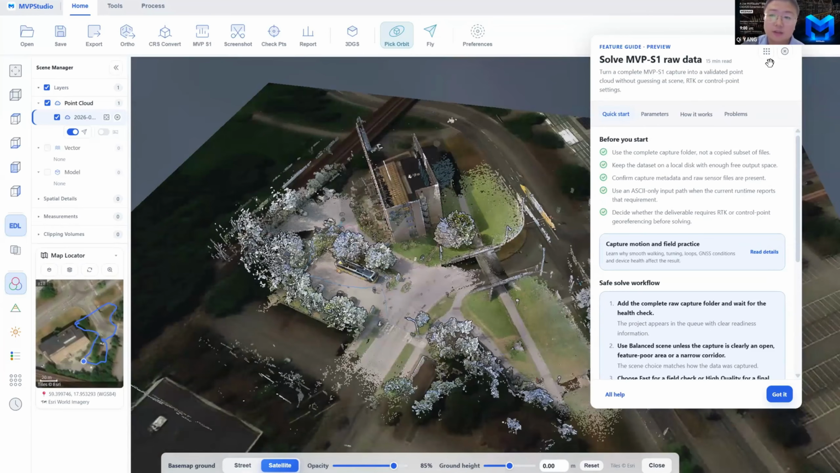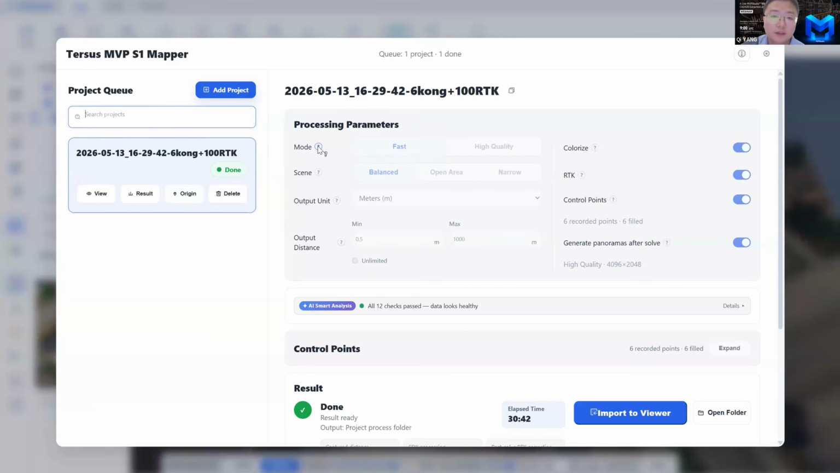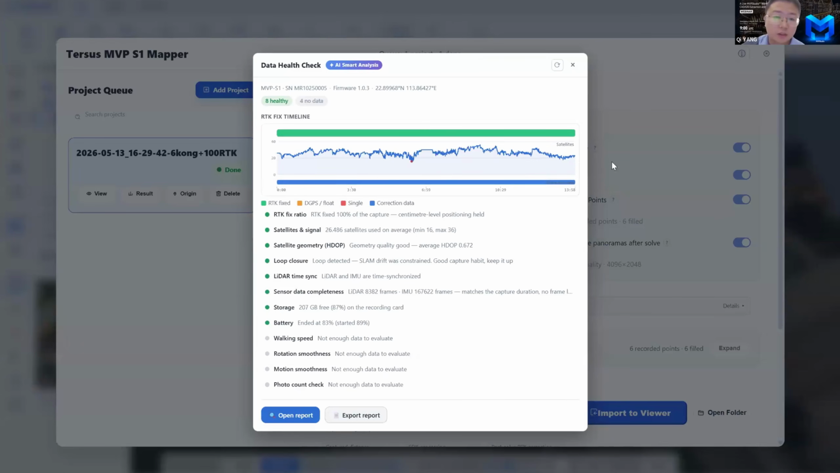For these small details, you can also find a lot of small questions here. You just touch the mark on the screen, then it will display how it works and tell you what this function is for. Yeah, it's really user friendly.